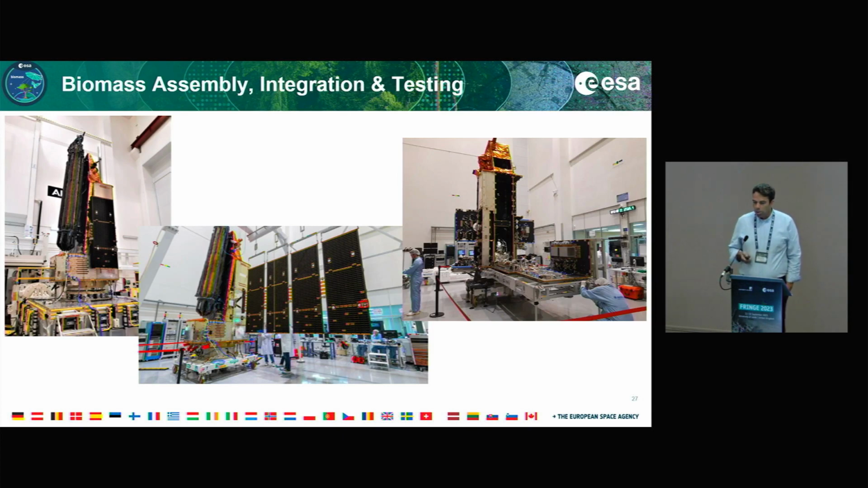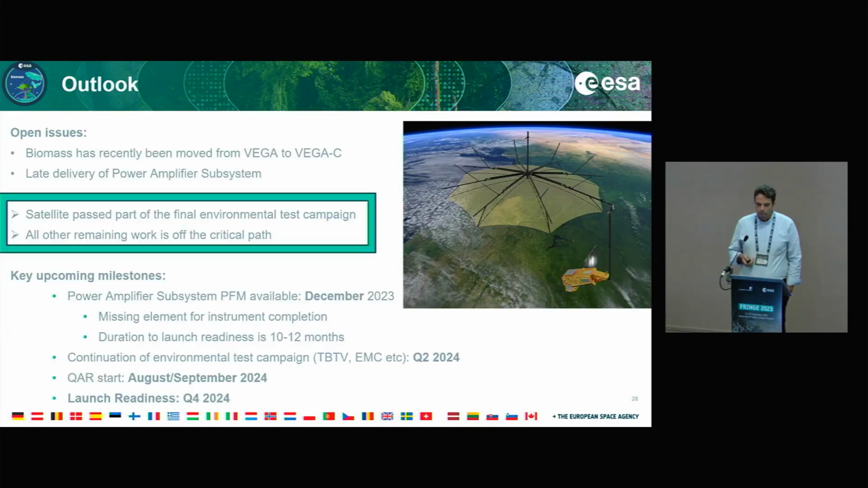And on the right, you see the satellite open with the payload panel mounted, with all the major hardware already integrated. So this is my last slide. There are some open issues.